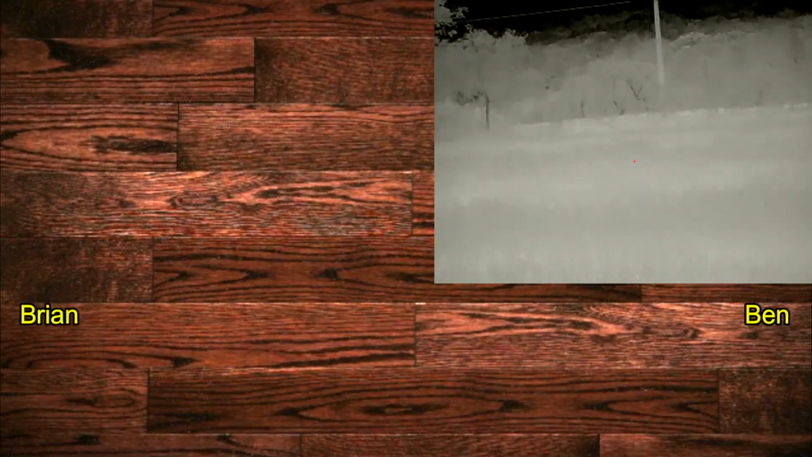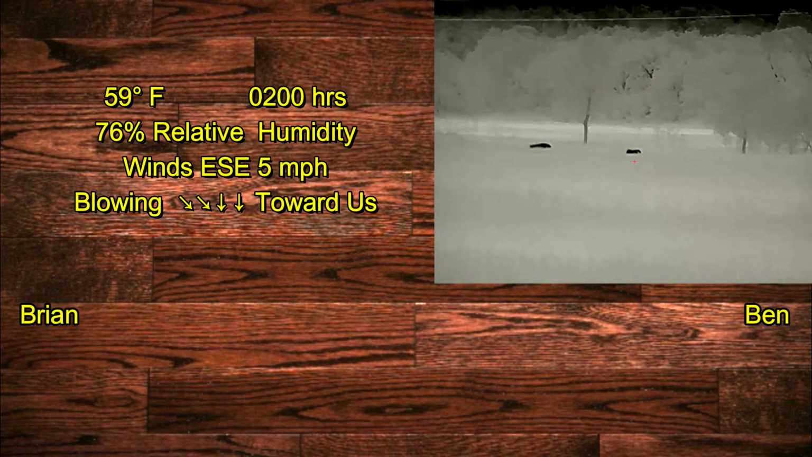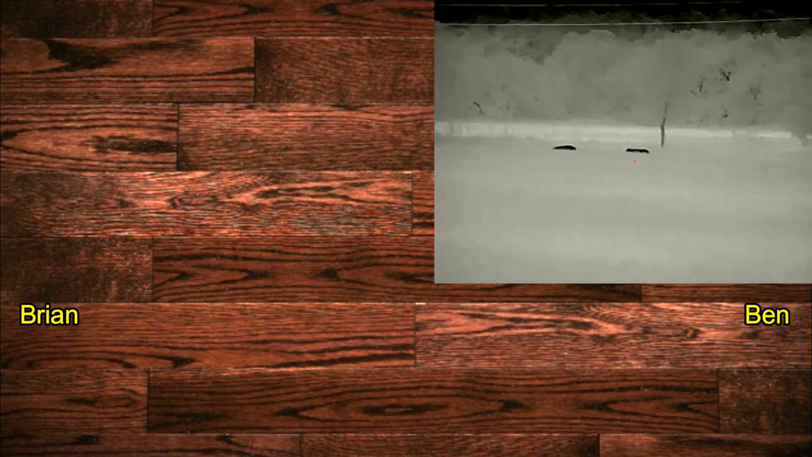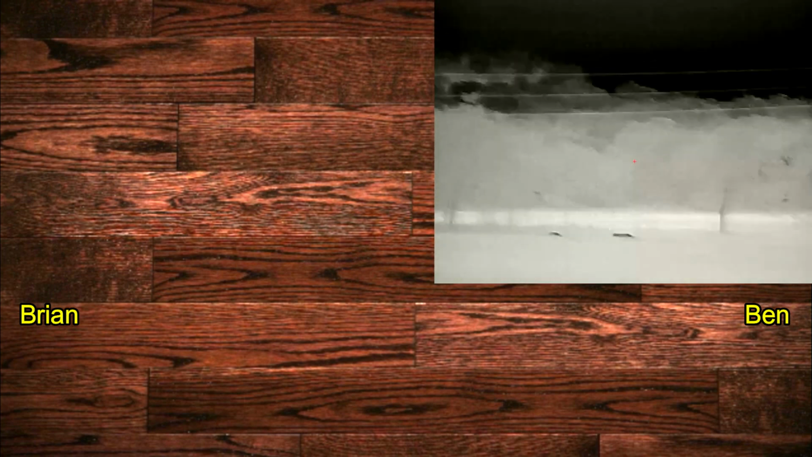And we're on the last property tonight. It's about 2 a.m. The wind's in our favor. We've got 2 hogs out in the pasture. They'd been scared out of position by some deer that we spooked, and the deer overran the hogs, and then the hogs took off, and we followed them to this position right here.